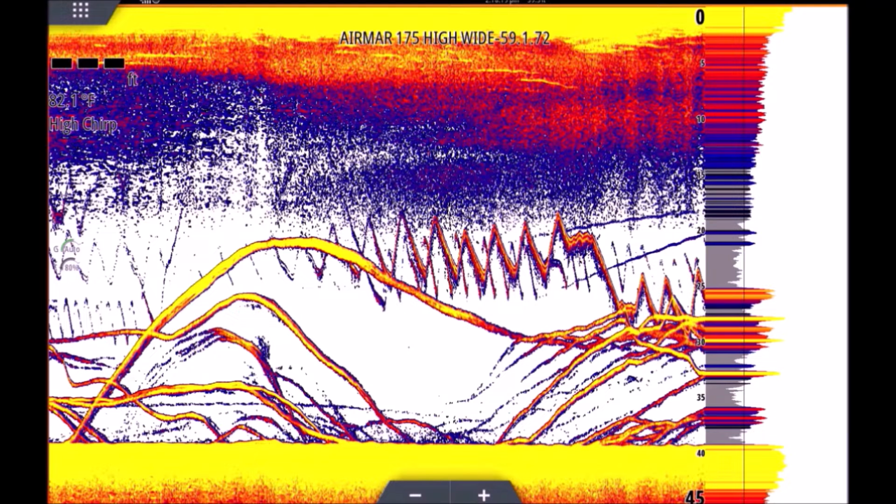So you can see this one long worm here. There's several, but this one here, check this one out. Now you could see as the fish is moving around under the boat, like right here, the return here in the history is yellow. So that is our strongest return, right? Because bottom is yellow, which is our strongest return.